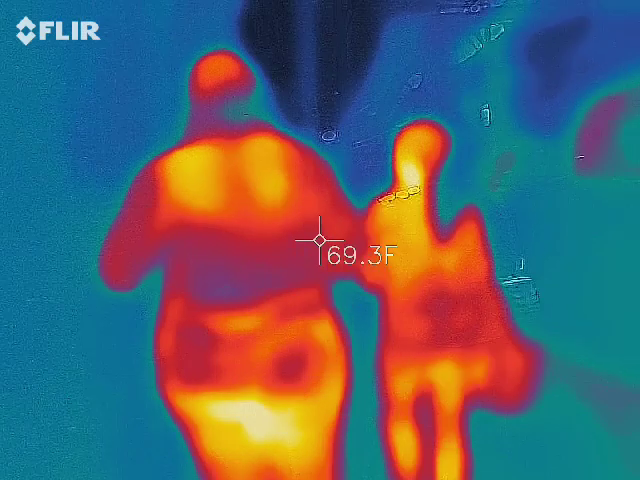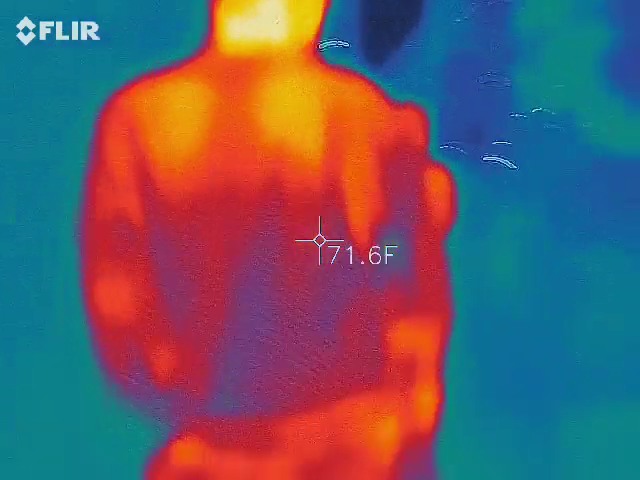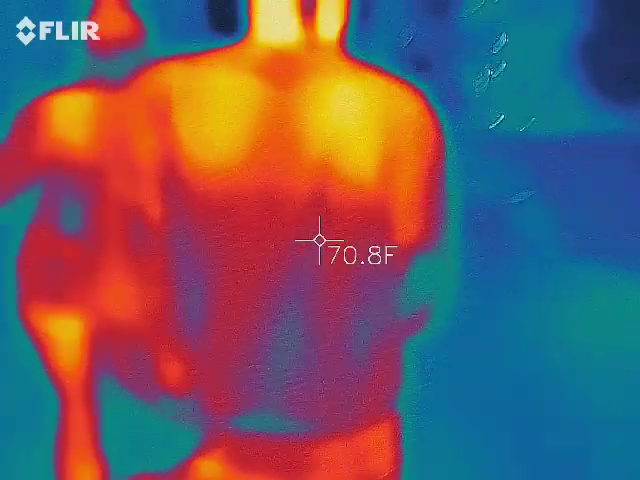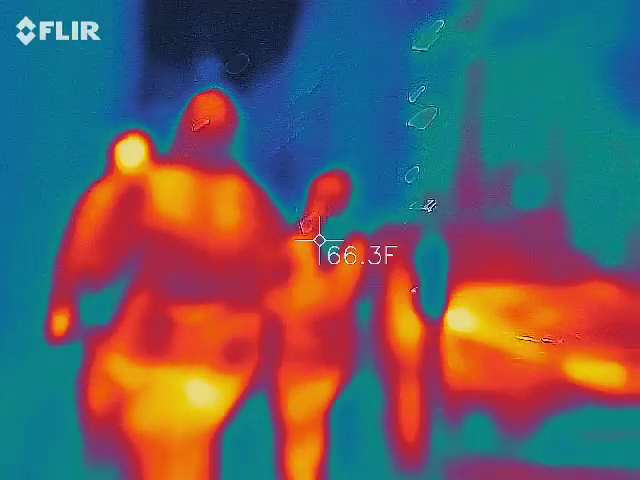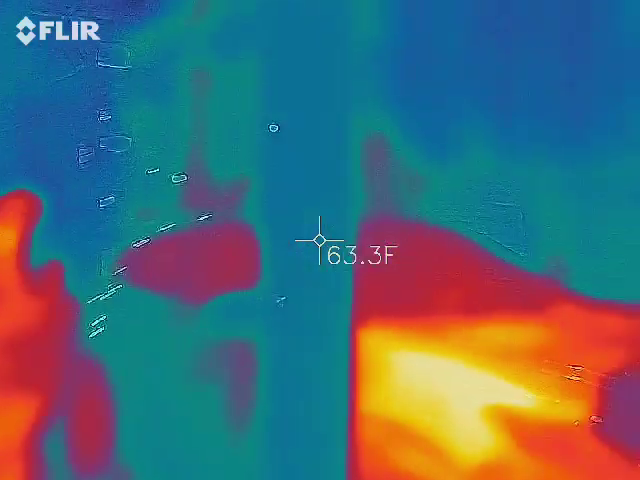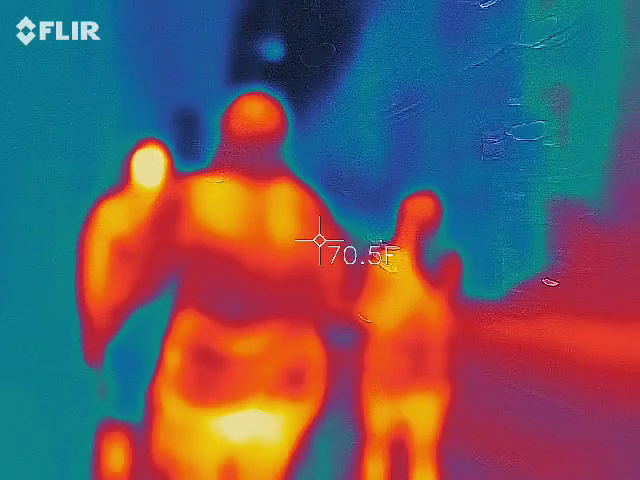Lights are on when the car's off. Fresh tires. Cool. I don't mind those kinds of lights. They're not lighting up the hole underneath. Looks like they got fresh tires. Is that a helipad?